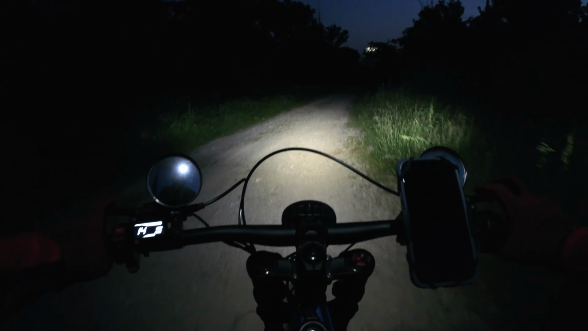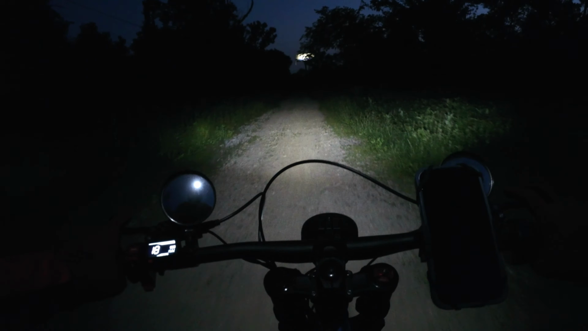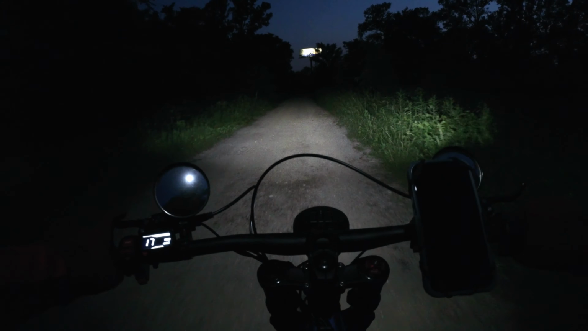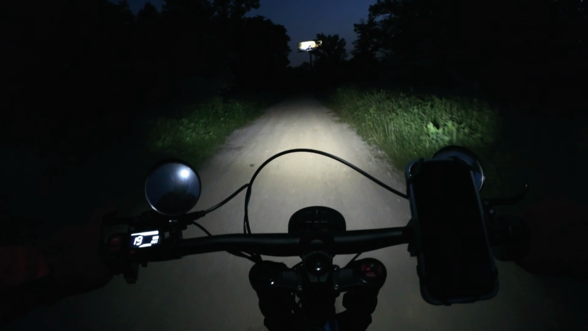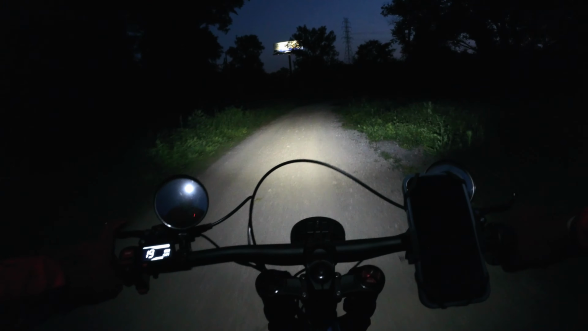There's a gravel path. I wasn't sure where all this goes.